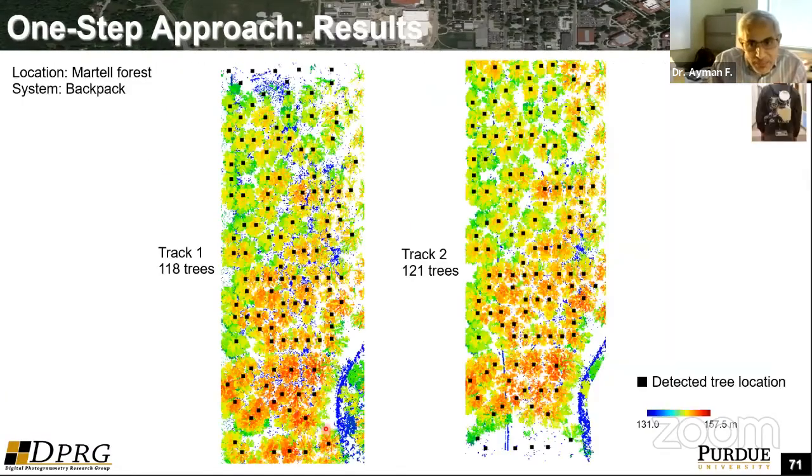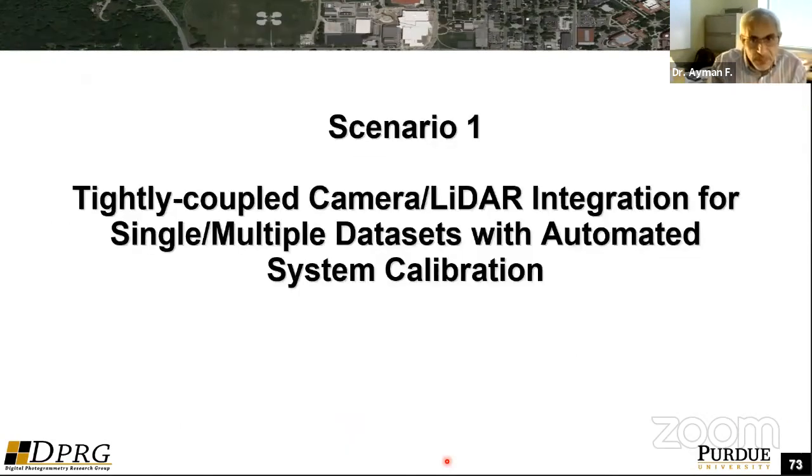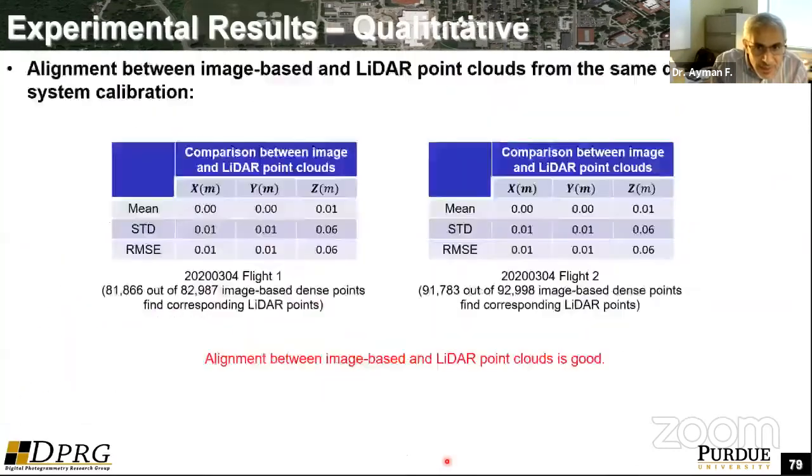For example, we can use the trunks of the trees as features, and say that the trunk of the tree, coming from the same mission at different locations or from different platforms, must align together by fixing the trajectory. Again, I'm going to skip this just for the sake of time.